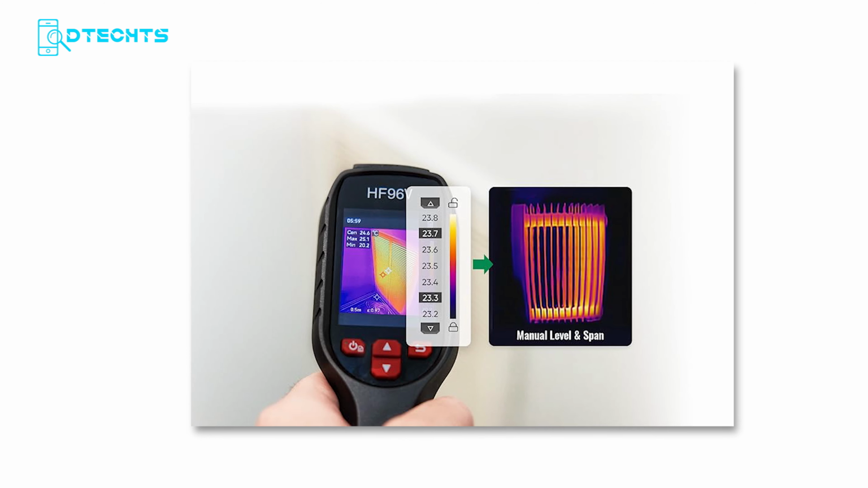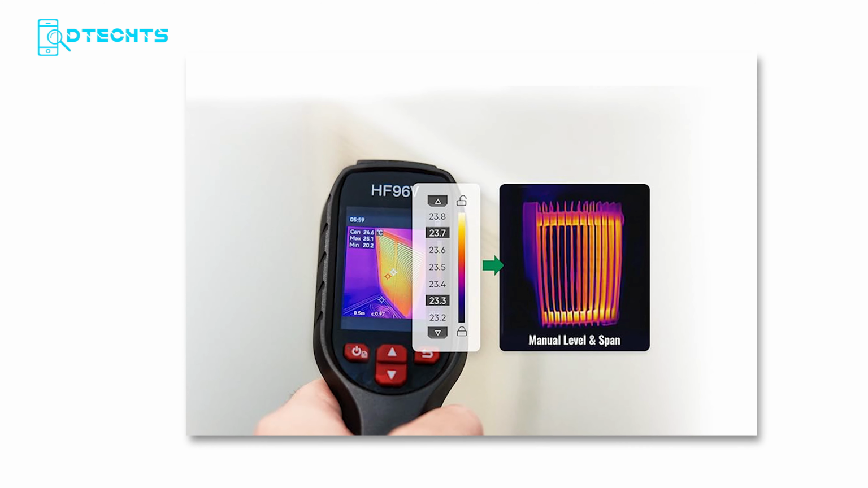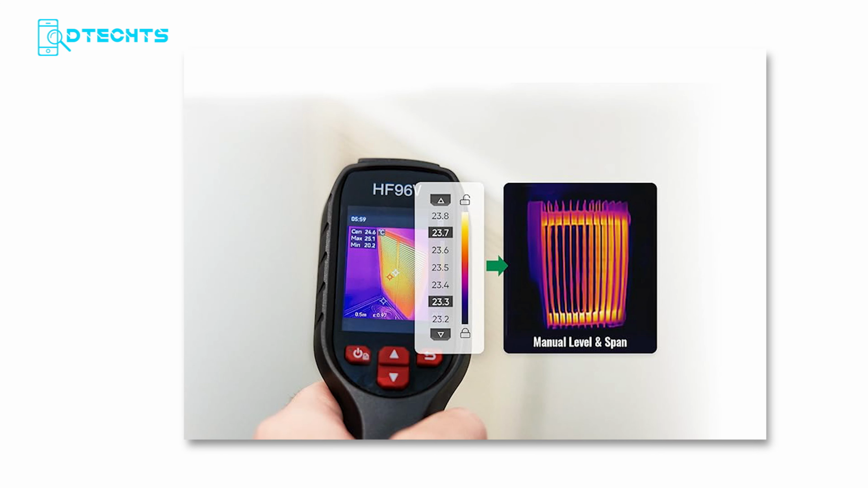So that's the full rundown on the HSF Tools HF-96V thermal camera.